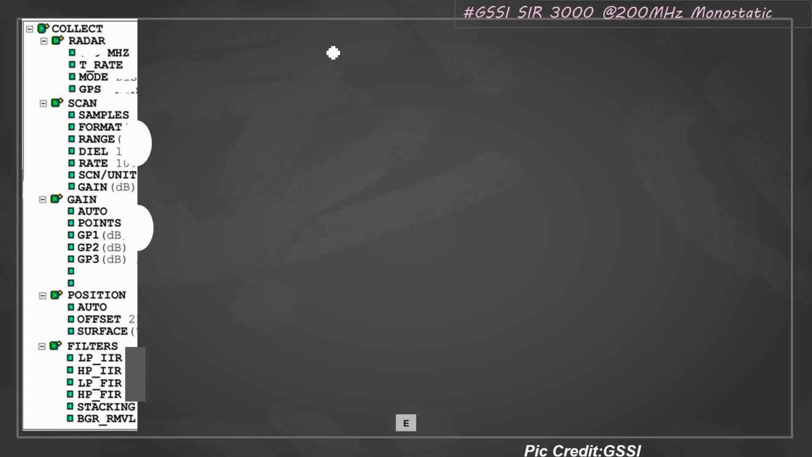Now another point you can see here under the scan menu, the last point, that is gain. This gain is for display purposes. This gain in dB you will give to the entire signal for display purposes, and this will not be saved with the data file, and does not have any significance. So just put a gain to see the signal you collected in the field.